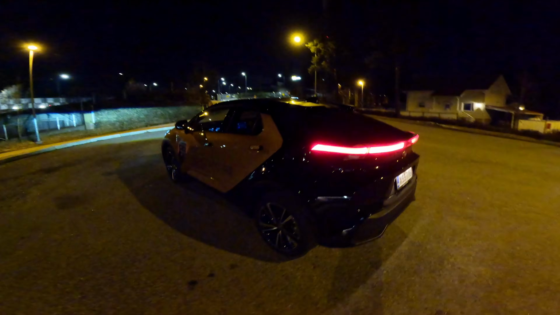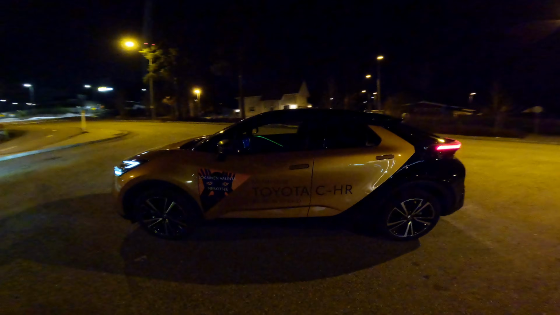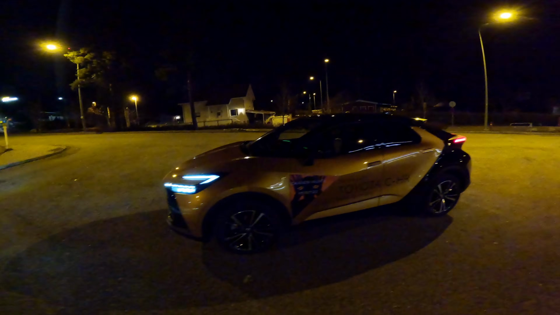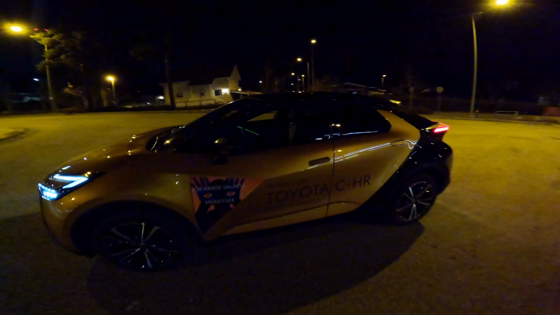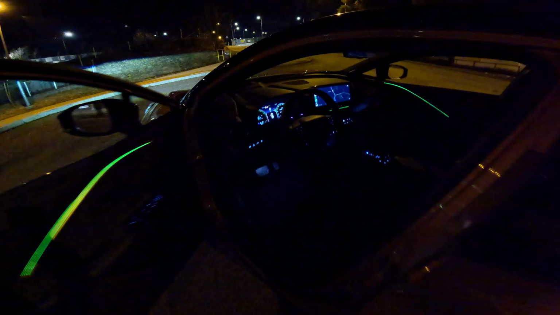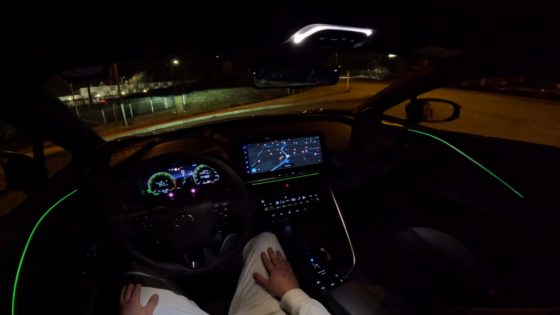But yeah, Toyota has really come a long way with their new hybrids, or their old hybrids, because they have been doing these for a very long time. But yeah, let's go to the actual drive. So I'm going to be switching the camera to the POV mode. So now we're inside the car. We're going to be starting the night drive.